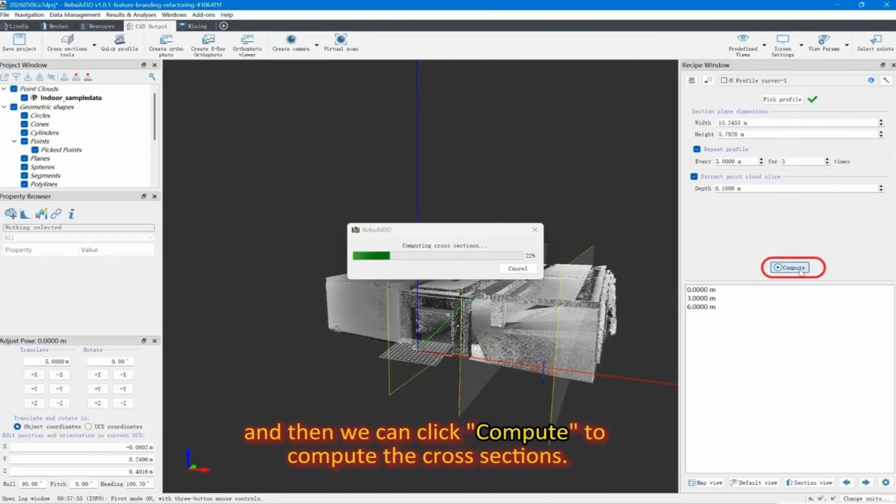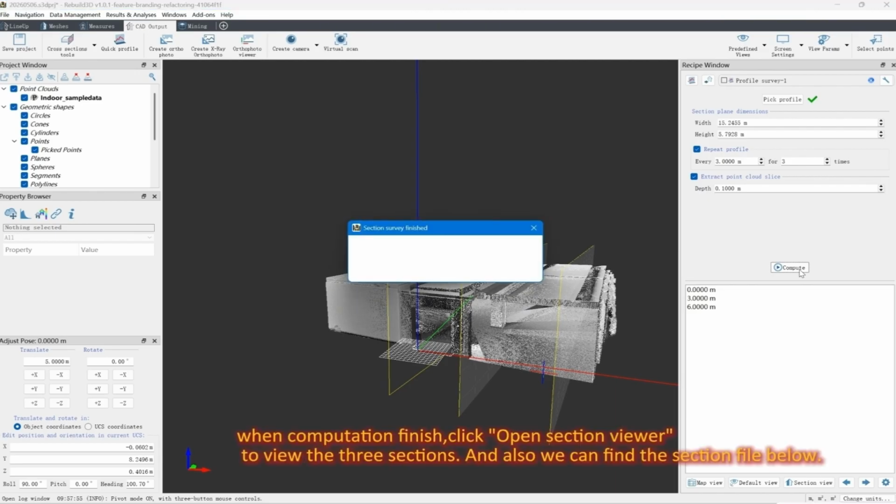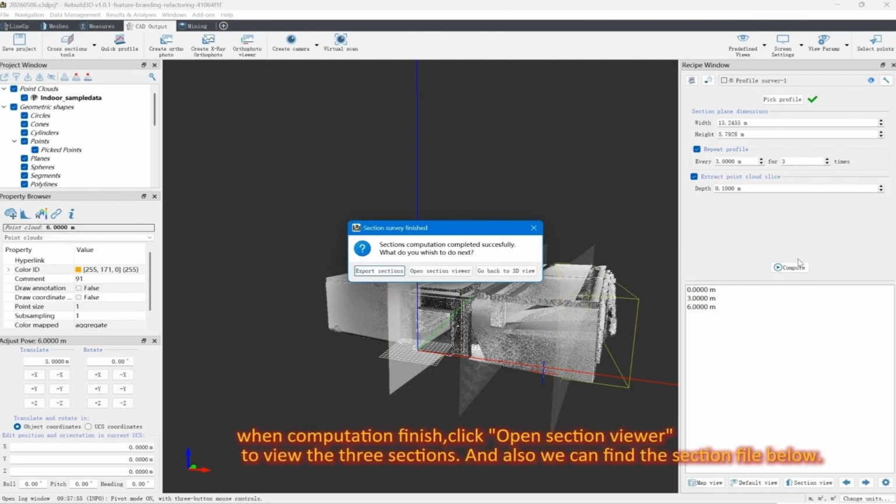And then we can click Compute to compute the cross sections. When computation is finished, click Open Section Viewer to view the 3 sections. And also we can find the section file below.